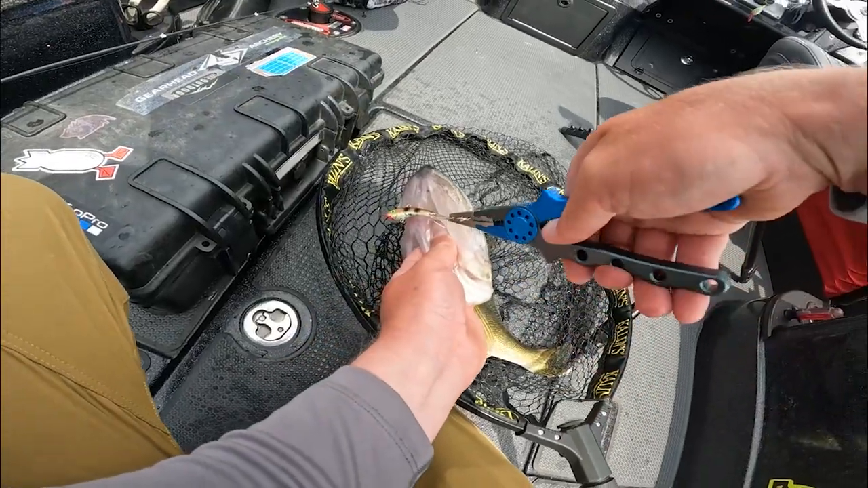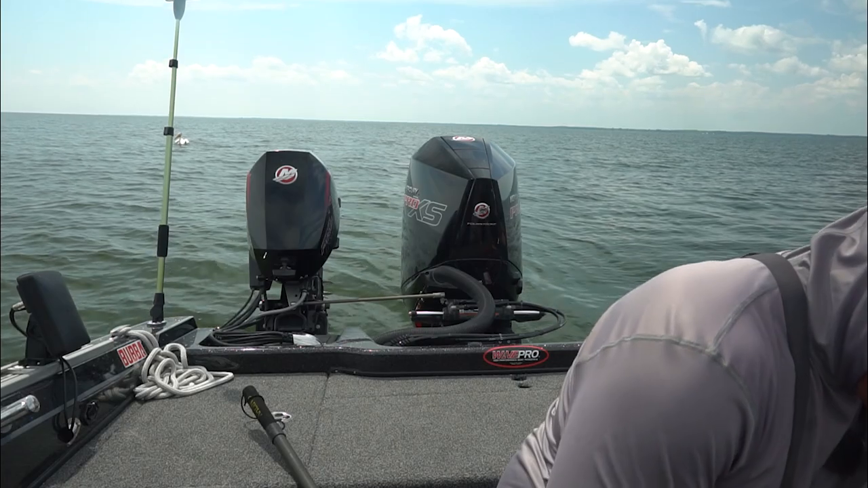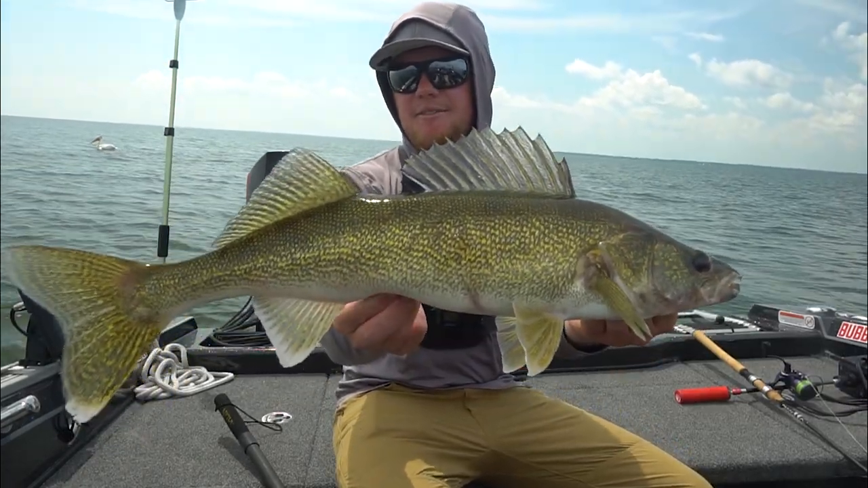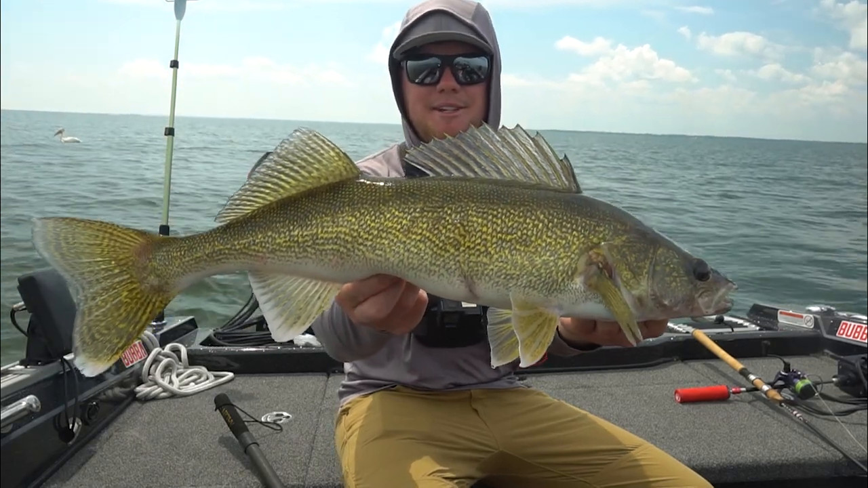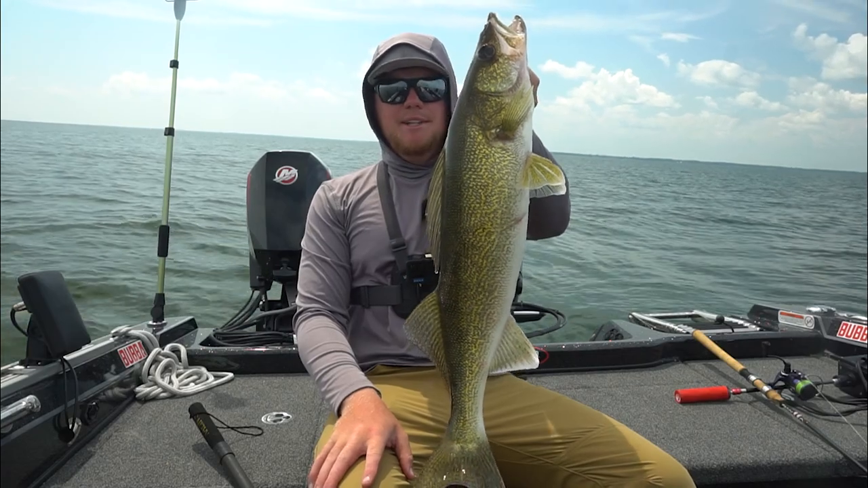Look at it, just munching that shiver minnow. Pelican's coming in. Saw us catch this one. Look at that one. That's a good fish right there. Nice Green Bay fish. Absolutely love summertime fishing for walleyes. It can be one of the most fun times to get out here and catch some fish.